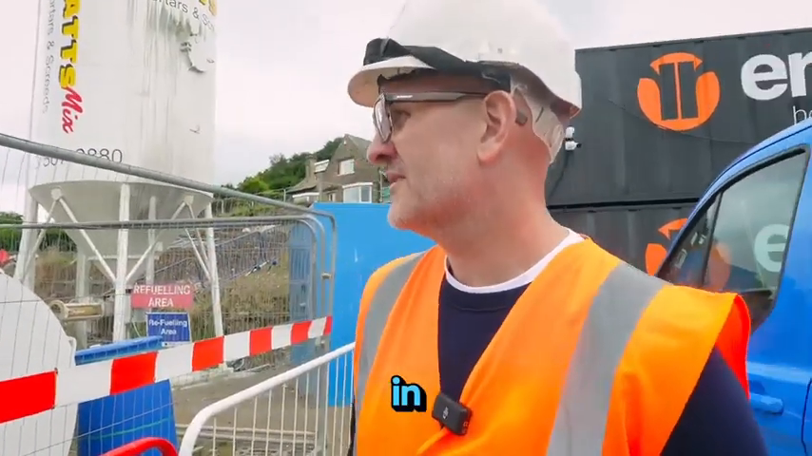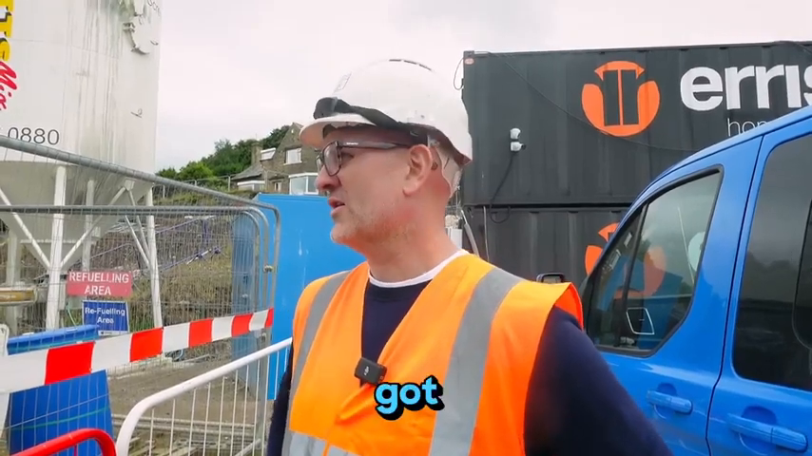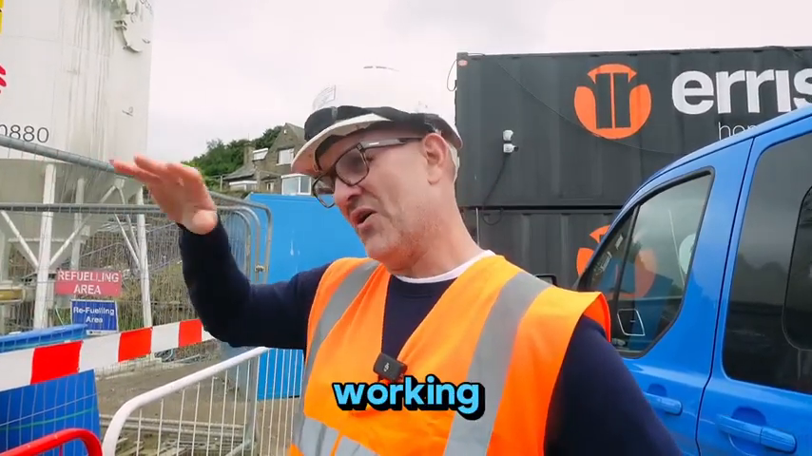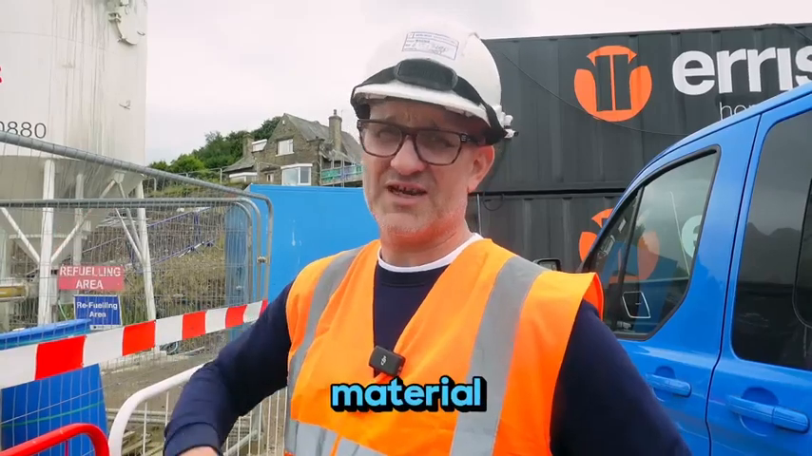So we're in Cleckuddersfax somewhere, doing a bit of a volume survey for Erris Homes, Howard Civils. They've got a lot of material on site. They need it working out to formation, what they've got, what they need to bring on. But there's stuff everywhere, and we don't really know what's topsoil, what's good material, what's rubbish material.